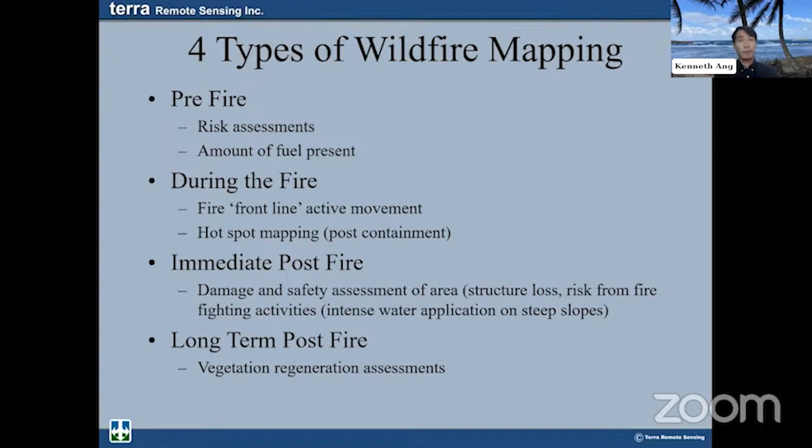when there's a fire, we all know that water bombers come in and just douse the area with water in an effort to really contain the fire, right? So, structure loss, risk from fire activities. Through that, we'll look at two case studies later on, in Cameron Lakes and Zeballos.